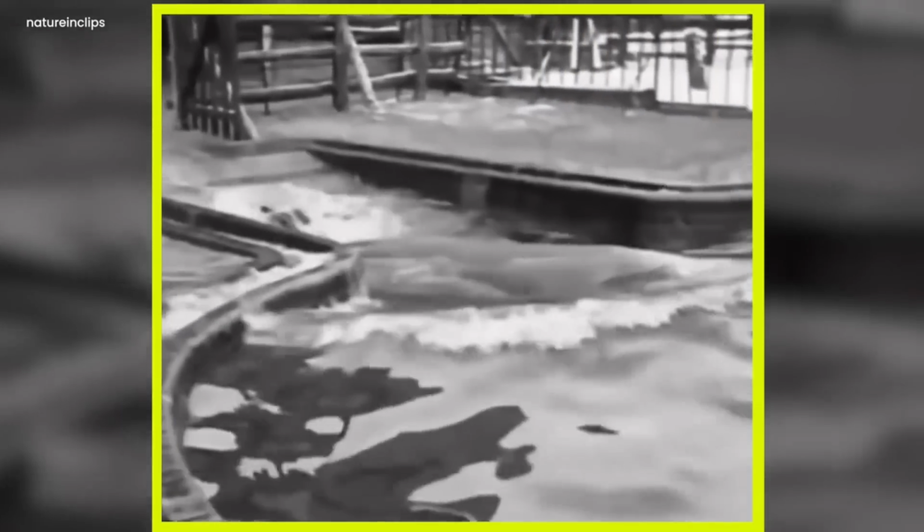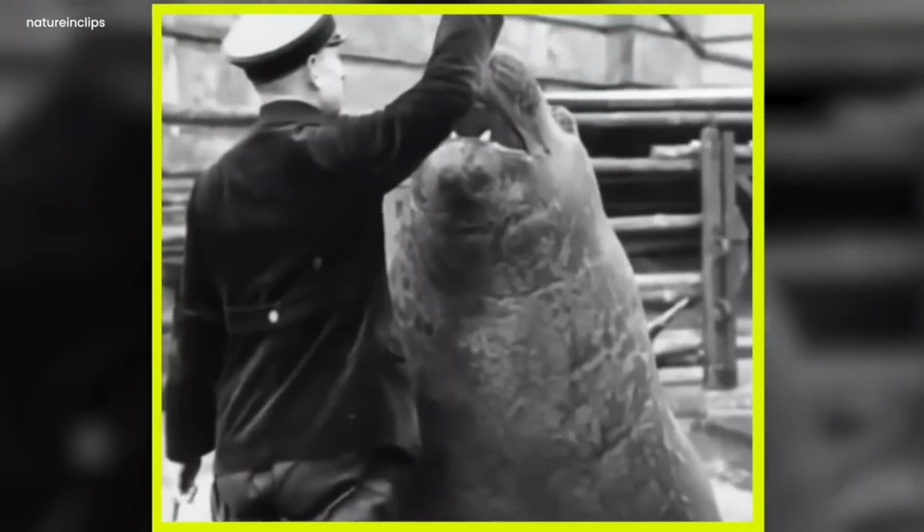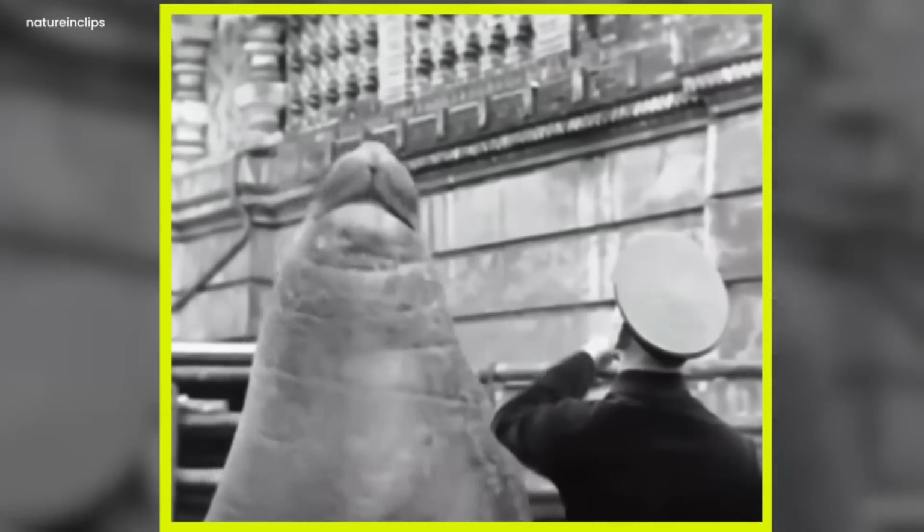Roland gets into the water and swims for a little while. The man calls him out to feed him. Roland gets out of the water and stands with the man in the video. He feeds him and pats him on his face very gently. Roland gets to the ground and makes some noise.